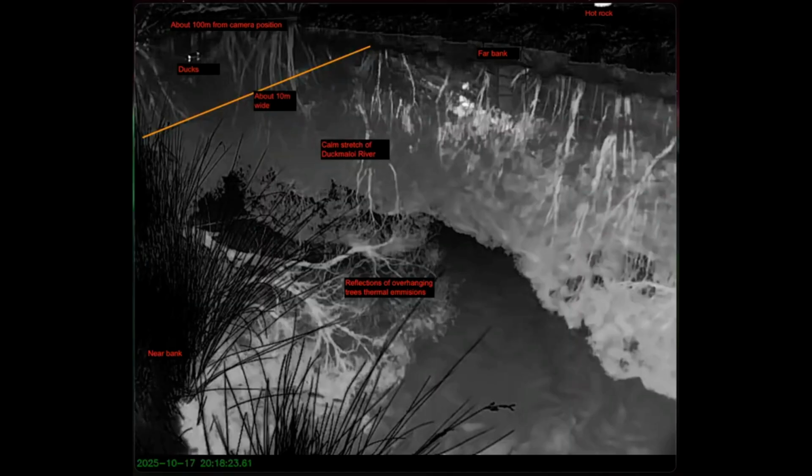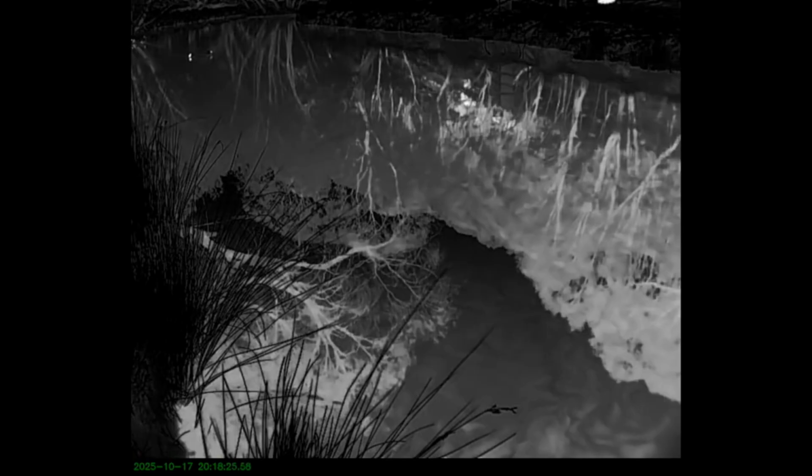No platypus were observed going upstream, so we know that's definitely two platypus coming downstream from the quite small Yellowbelly Creek into the Duckmaloi. So here's some video of the same or a similar section of the upper Duckmaloi River. Just to orient you, the river's here about 10 metres wide. The reflections you see are actual thermal reflections of the surrounding trees in the river.